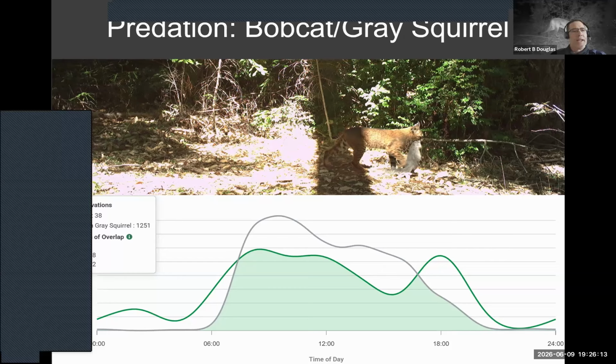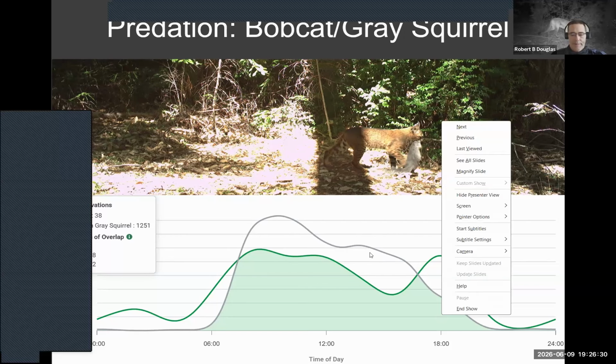But running cameras all year round, it's just amazing what you can see. There are so many other things that go on there. You get different behaviors that you normally wouldn't detect if you were just looking for presence or absence over short-term surveys.